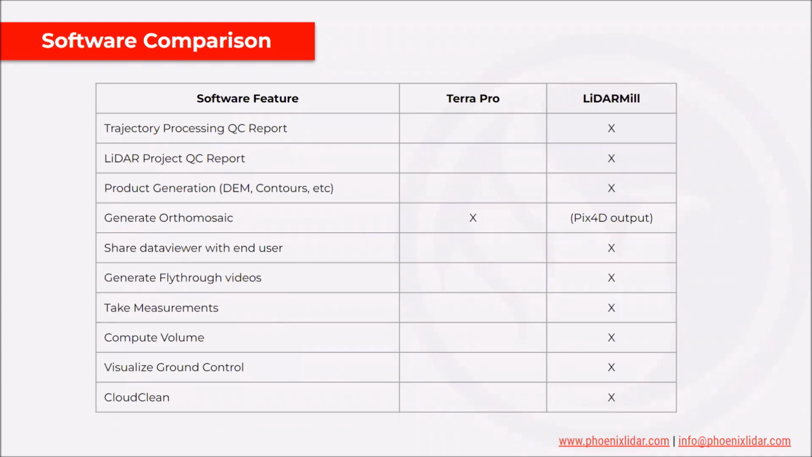And some of the most important things are QC reports. At every step along your processing journey, if you will, you can verify the quality of your results. So when you're processing your trajectory, you can look at a QC report to ensure that it meets your spec before you create a point cloud from that trajectory, for example. And when you create your finalized LiDAR point cloud and classify it, you'll have a QC report giving you absolute accuracy and relative accuracy and all the information that you want to see from a final deliverable report.